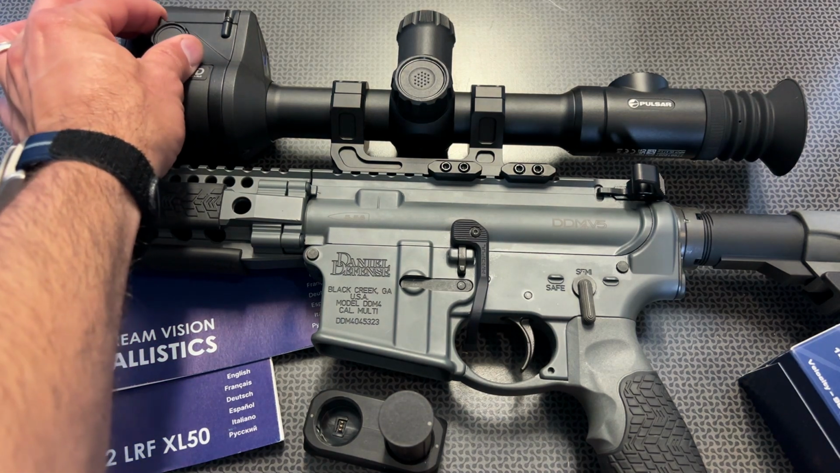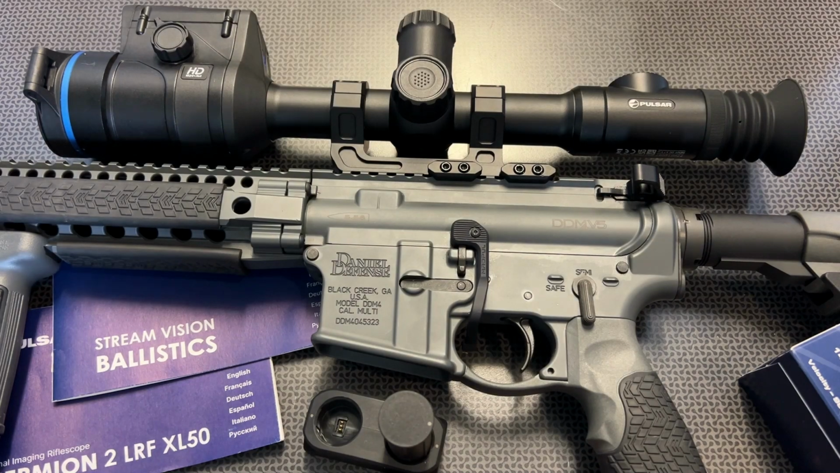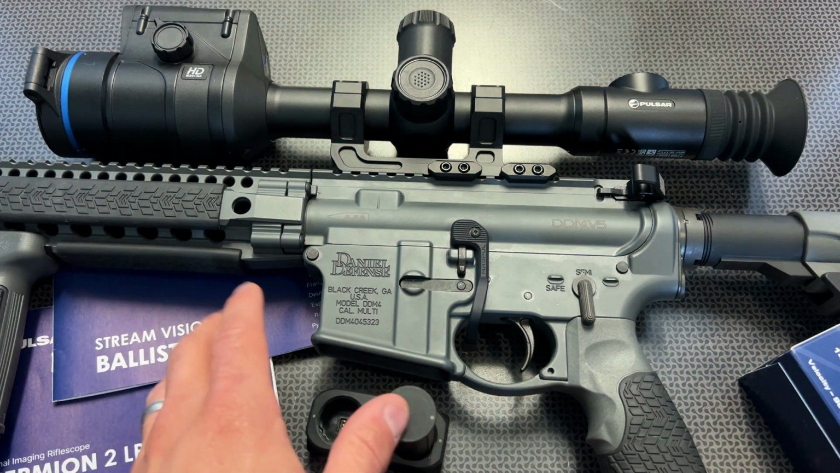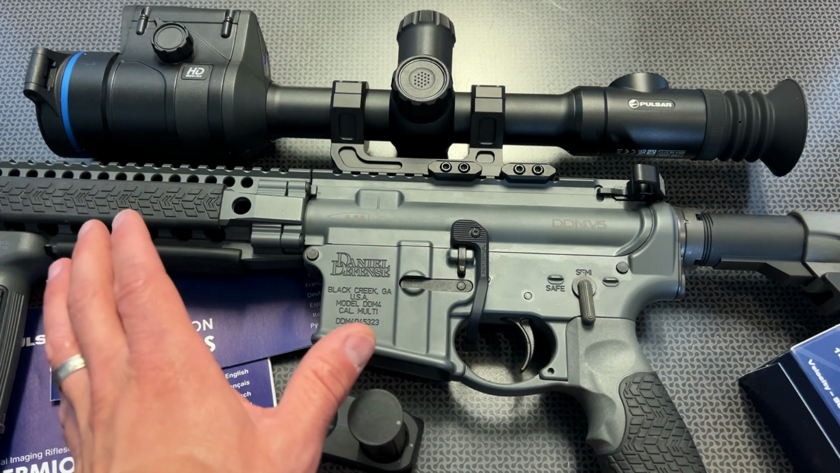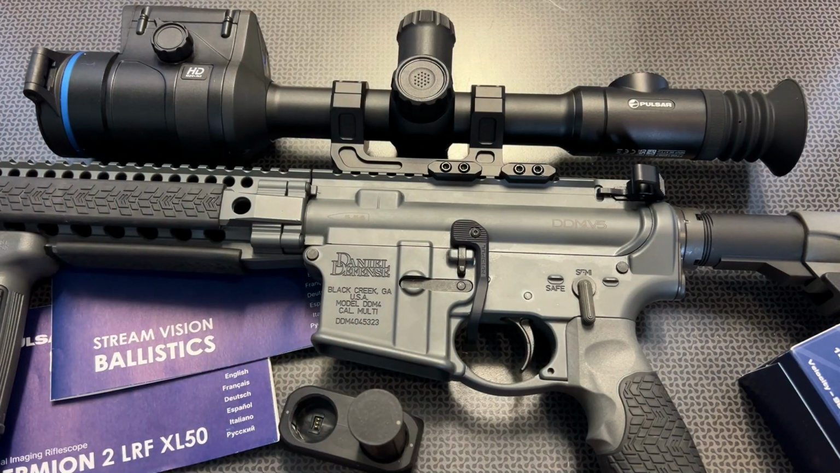You can focus everything up here with the focus knob on both sides, and everything about this has been great down at the range. Now I'm going to show you guys a little bit of the footage I took, and again, this is just a small portion of what we were shooting. I've got a lot of rounds behind this in both day and night, and it's been working great, but let's take a look at some of it.